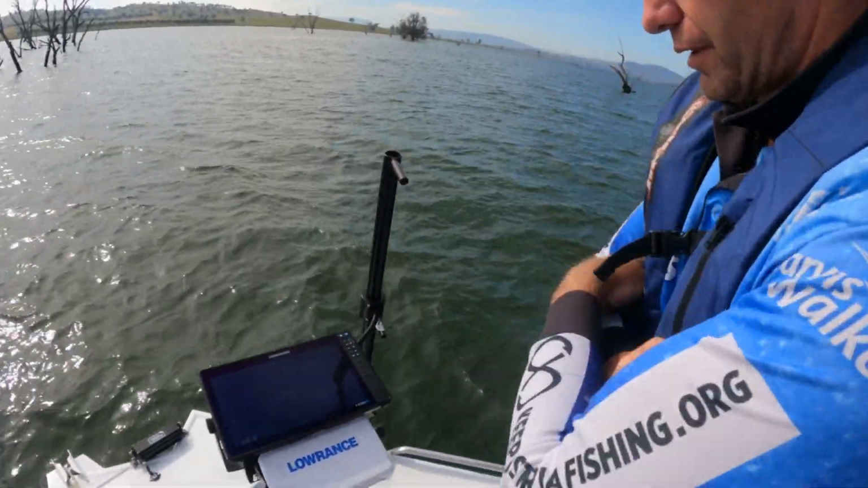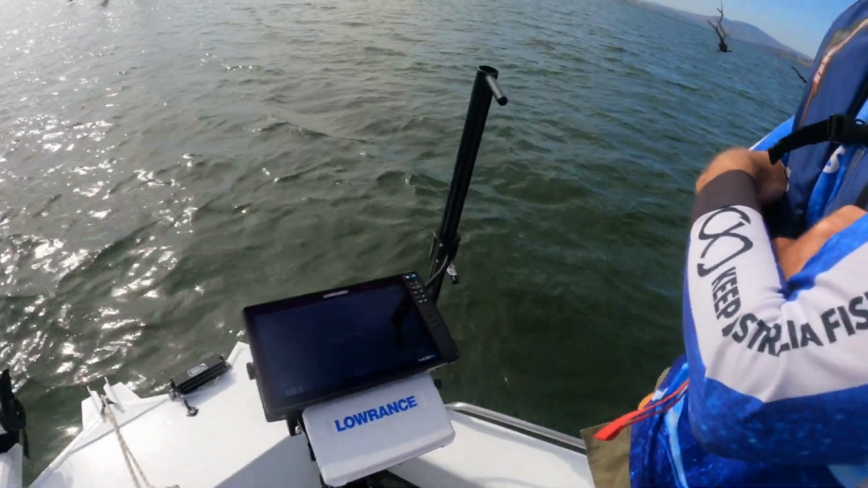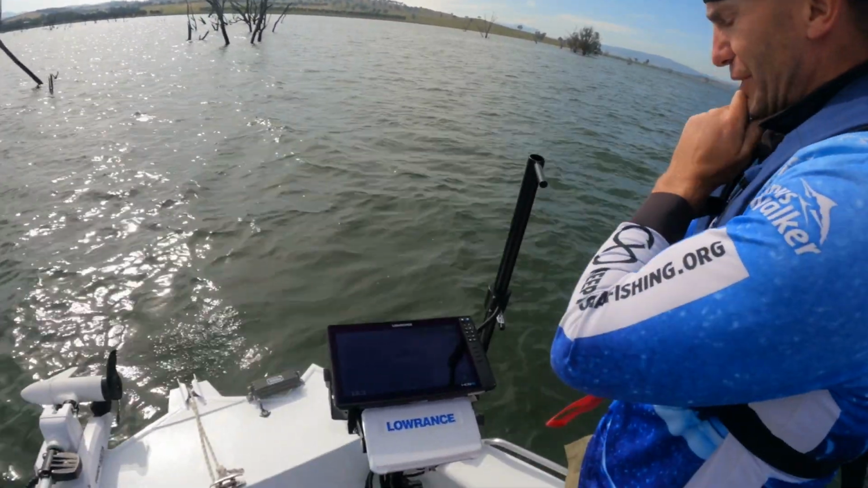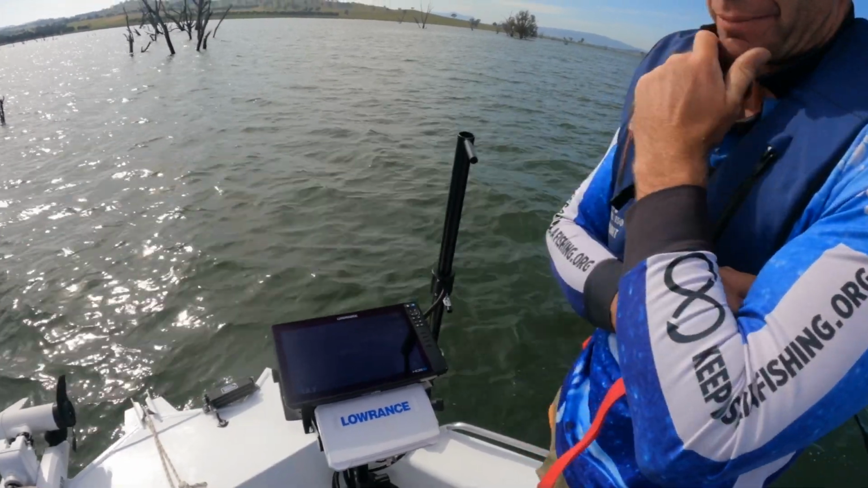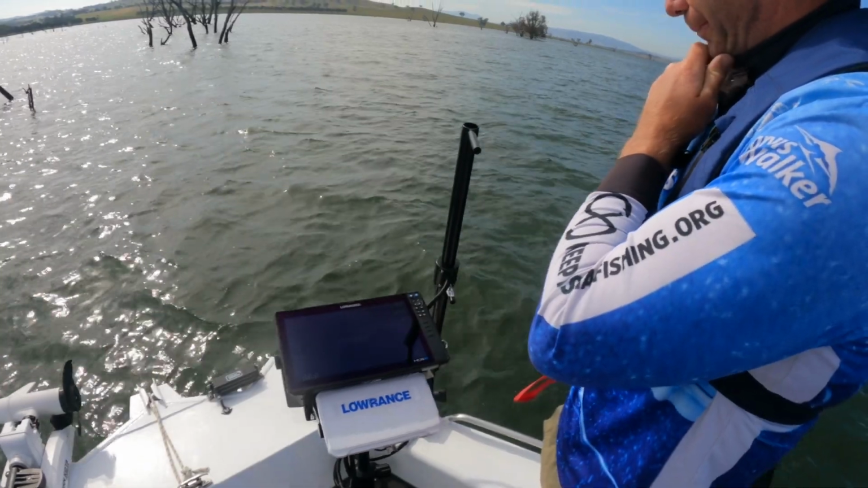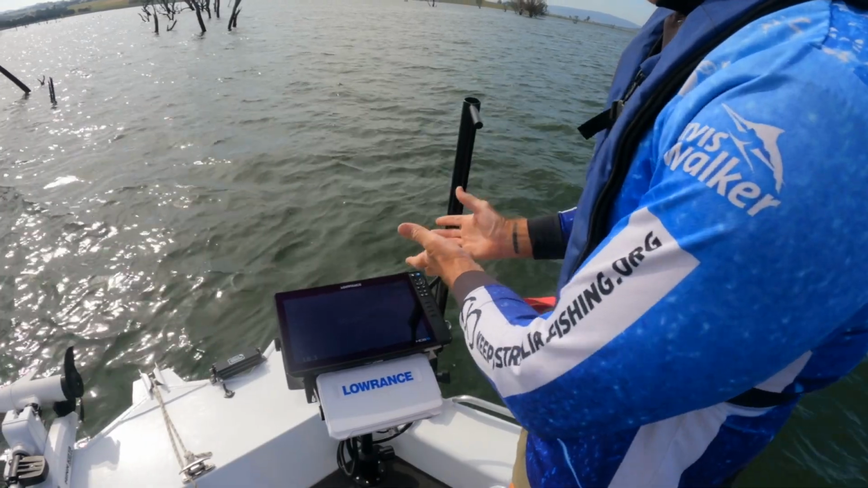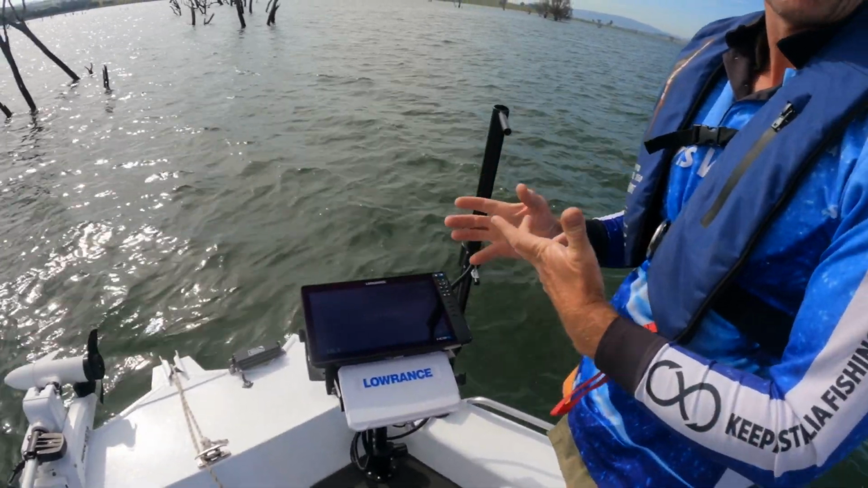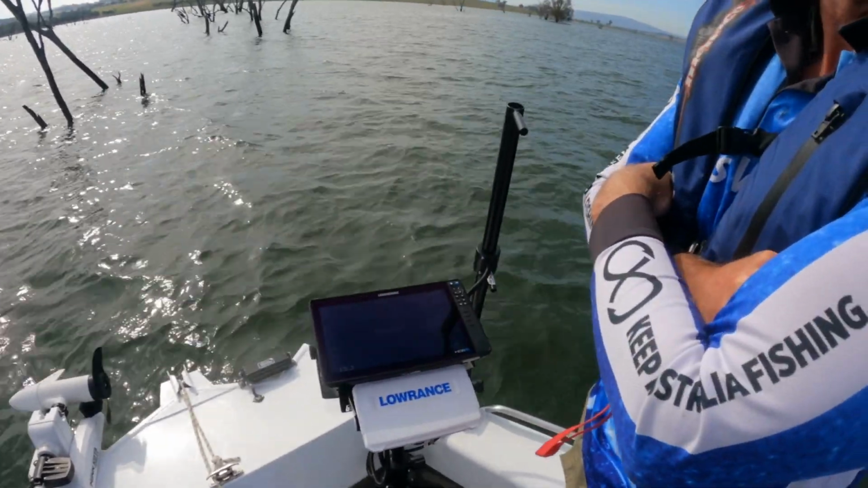So Brendan, give us a rundown on this. For those that have never used livescope before, like me, what are we looking at? Okay, so I've got the active target, Series 1 livescope. Had it for about 12 months, by no means an expert. Has helped me catch some good fish. Theory is that you can see the fish actually underwater, and that sonar transmits onto your screen, and you can see your lure position in relation to the fish's position, and try and I guess tease it into a bite.